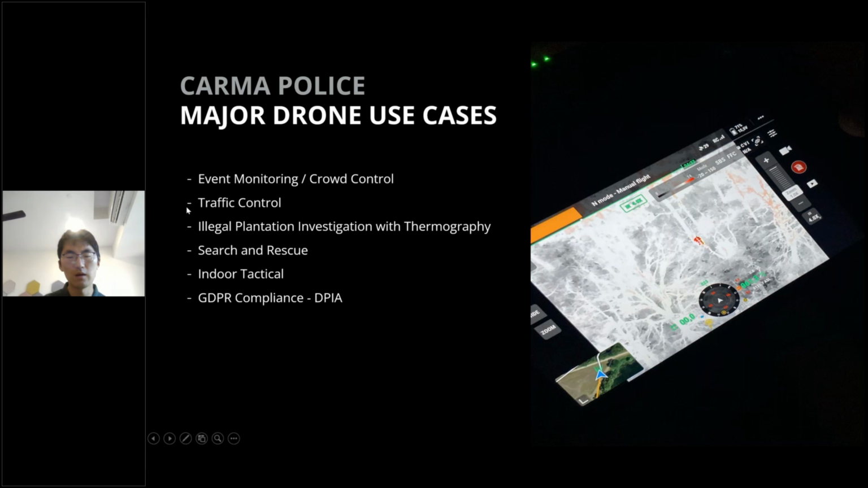Our speaker for Kama is one of the two pilots. He shares some very general and mainstream use cases, like police officers using the remote controller to manually control the drone and do investigation or search and rescue. These are the main use cases for Kama, like event monitoring, crowd control, traffic control, illegal plantation investigation with a thermal camera, and also a lot of search and rescue with the thermal camera.